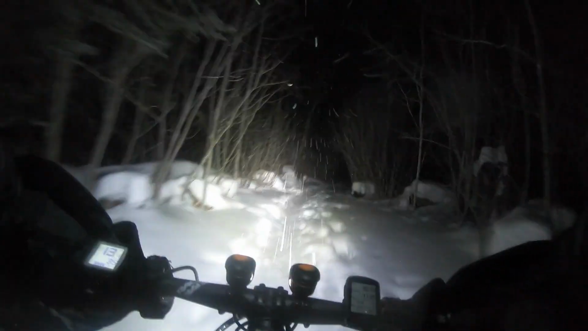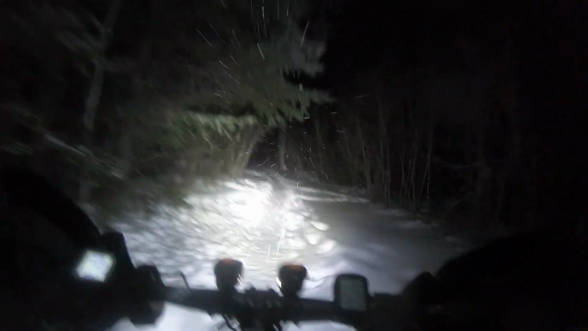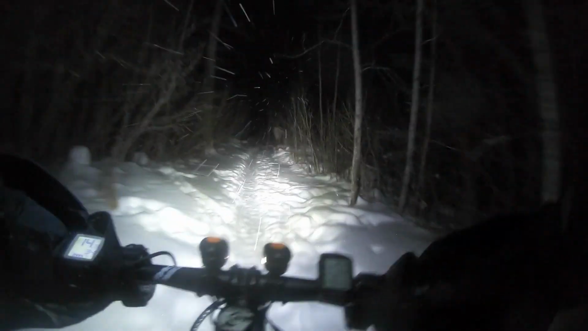Yeah, this thing gives a decent boost of power climbing. It's 200 watts, the 250 watts nominal. I was reading somewhere that it gives you a maximum of high 300 something.